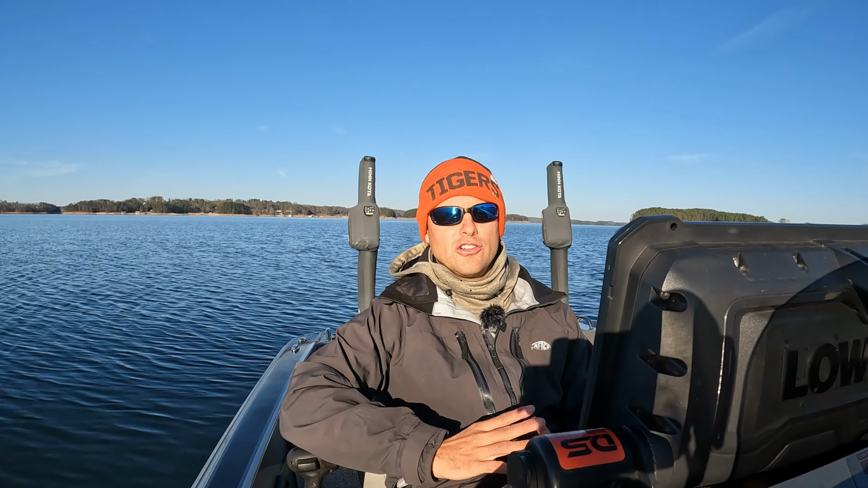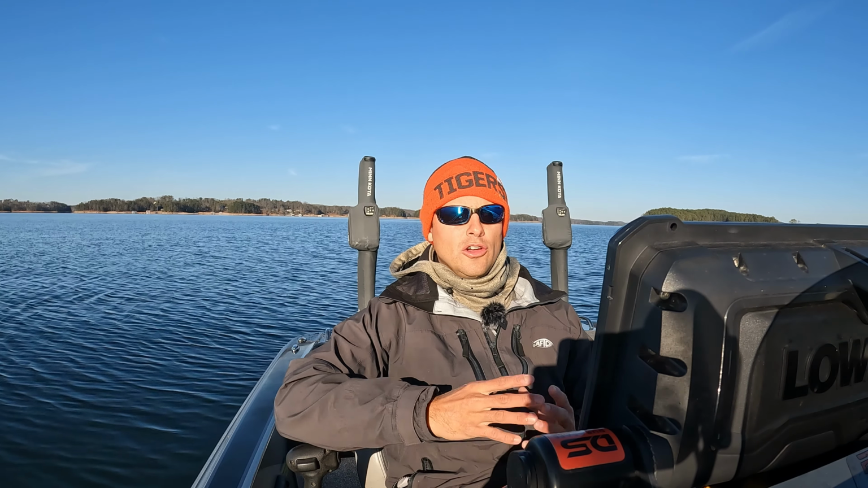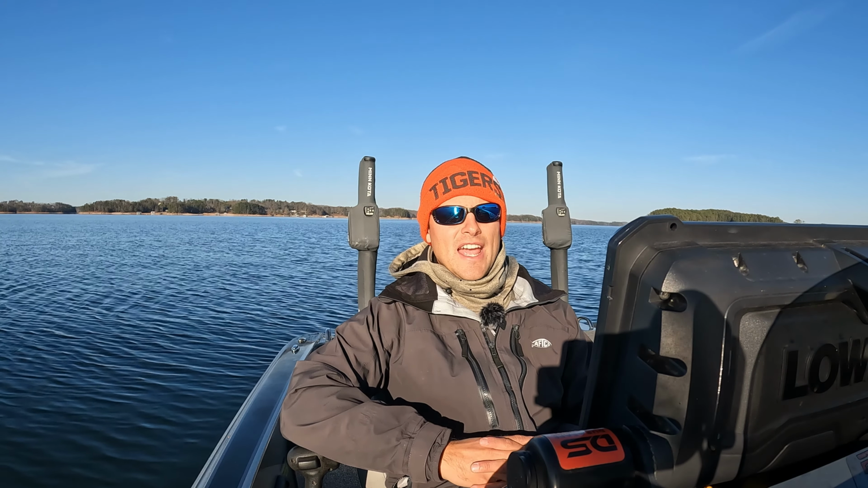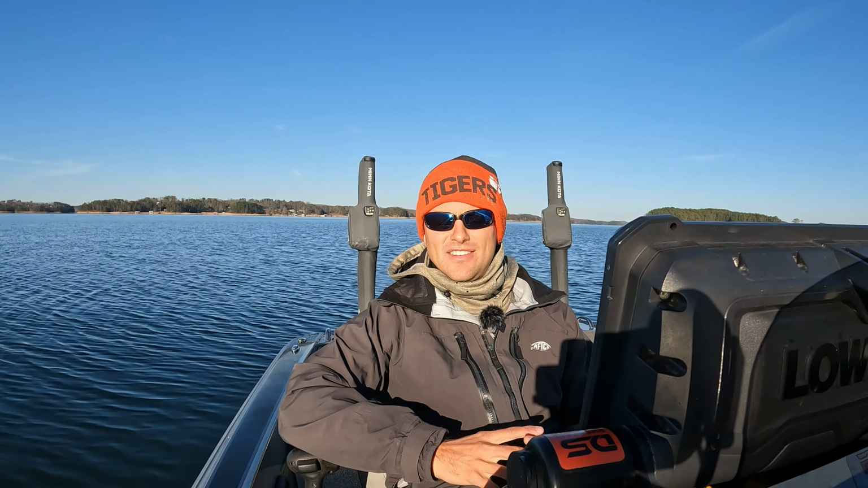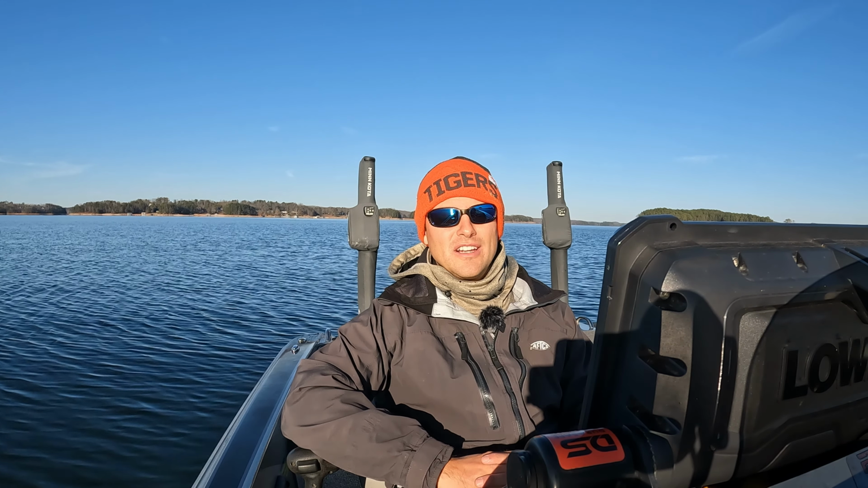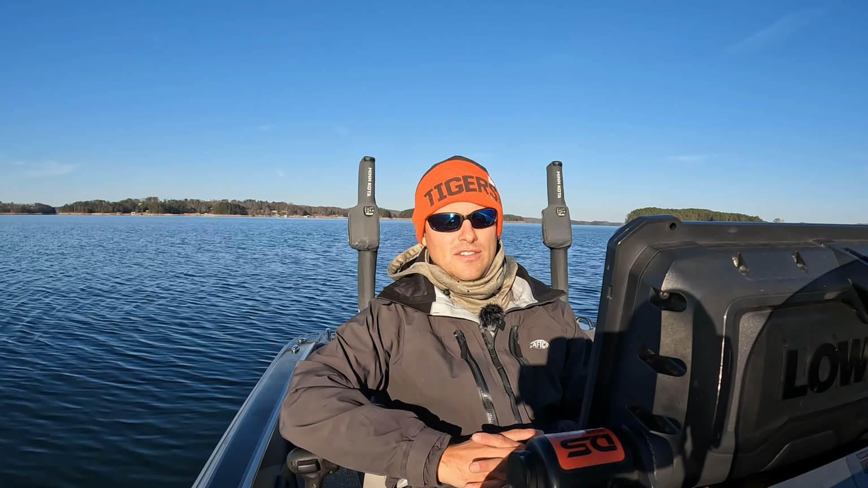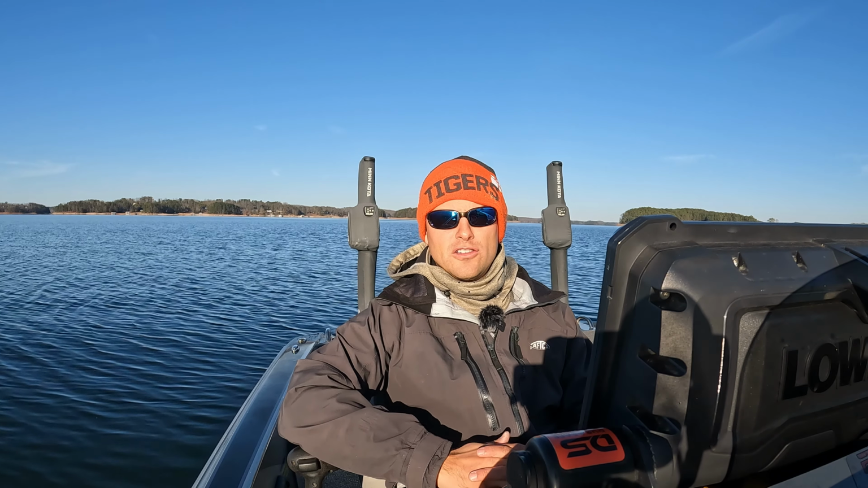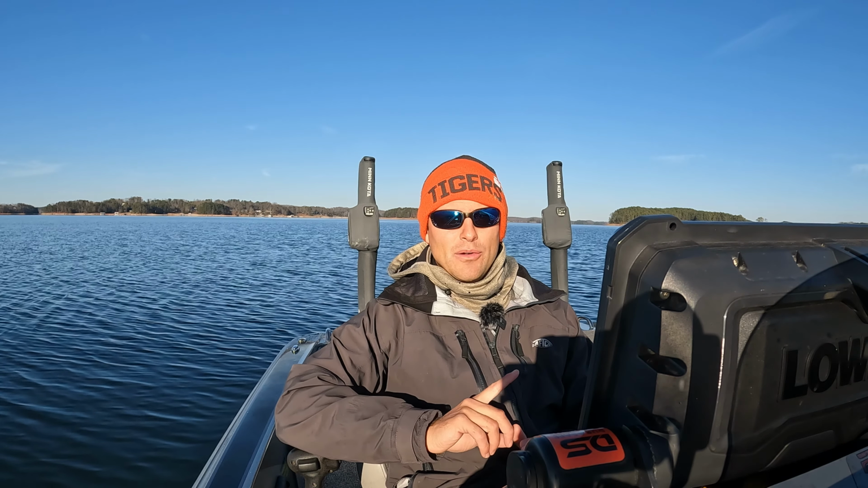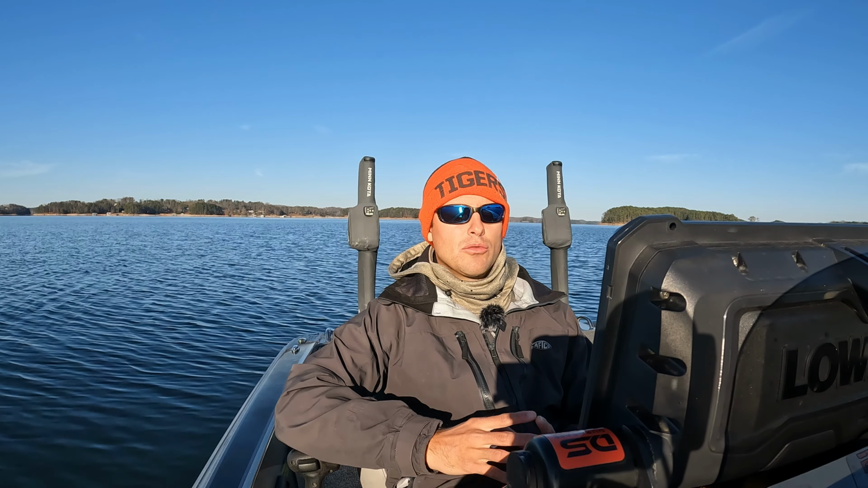Go find a piece of structure that you know is there and then look at it with your forward-facing sonar. Look at what the edges look like, what a rock pile looks like, what the pieces of a tree look like. This technology is so advanced today, guys. You are not going to struggle at all to understand what you're seeing. These pictures are so clear. It's come such a long way in just a couple of years. You're going to be able to distinguish the structure, what you're looking at, very clearly. So start there.